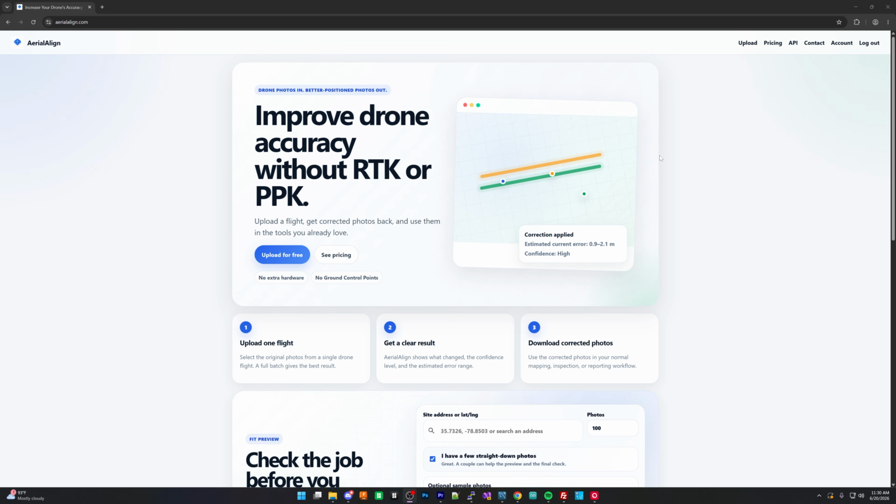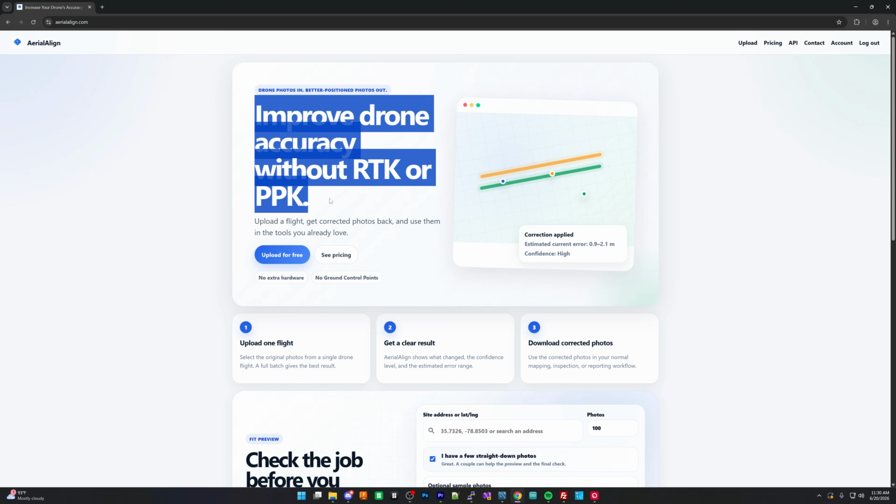I built this tool out so all you have to do is just upload your images and it returns back the corrected, more accurate images. Then you can take those images and put them into any photogrammetry software, and the increased accuracy carries over to that as well. So it makes anything that you throw these images in from this drone more accurate. You can upload some images for free and get a modest accuracy boost without having to pay anything.